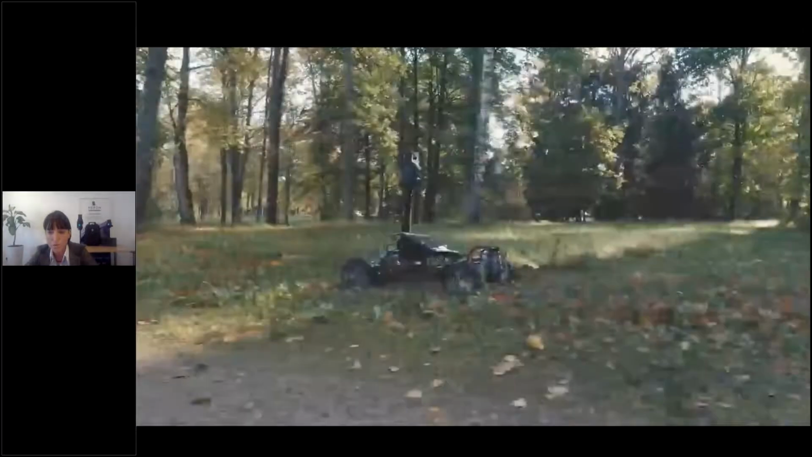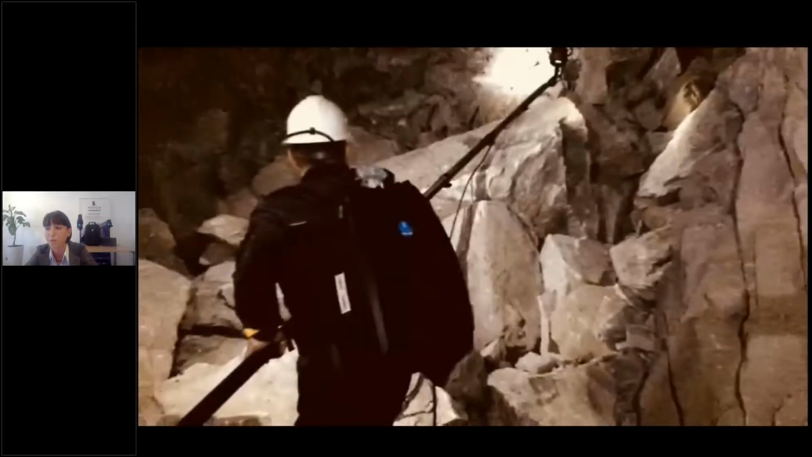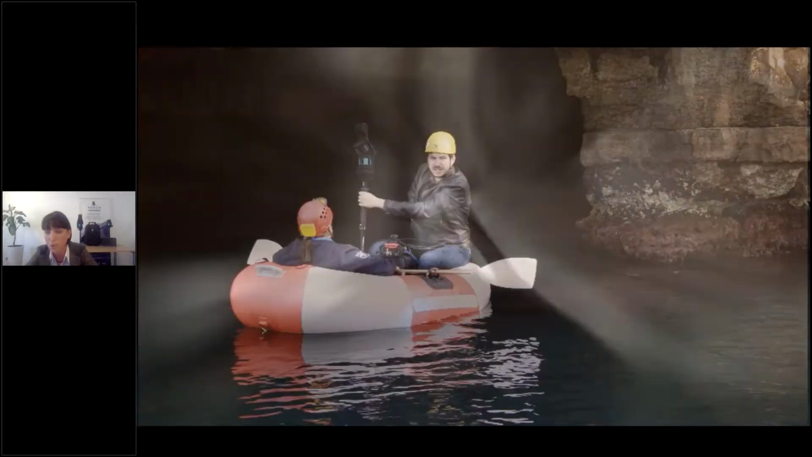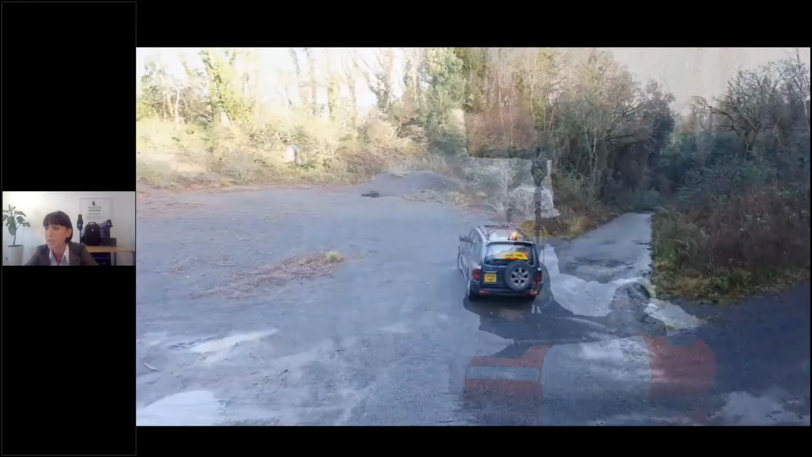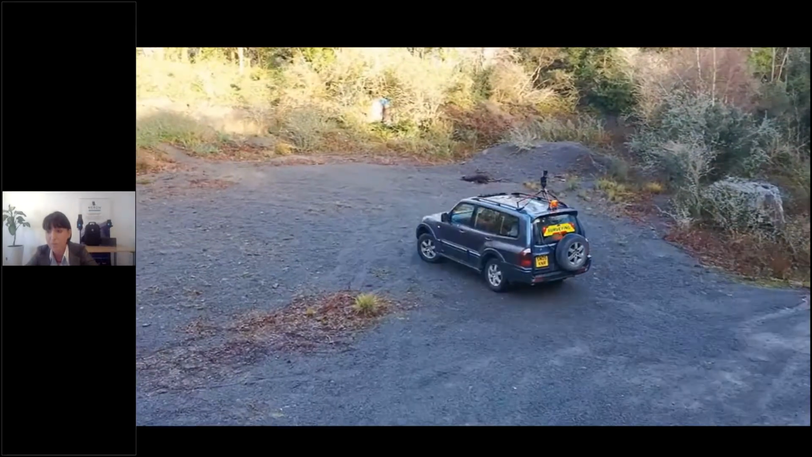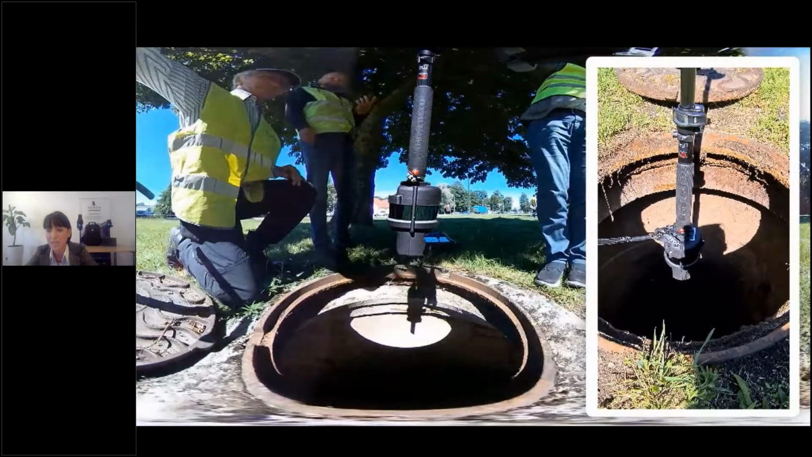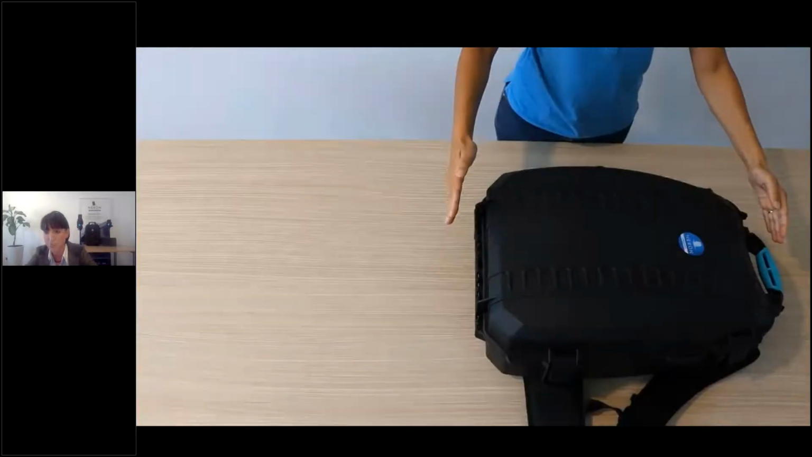HERON is appreciated for its versatility, and it can be mounted on disparate supports, from remote control cars up to 6 meter telescopic poles designed for mining applications, from handheld usage on a boat up to the car mount usage for open pit mines, and then up to the handheld upside down usage applied, for example, in underground infrastructures.